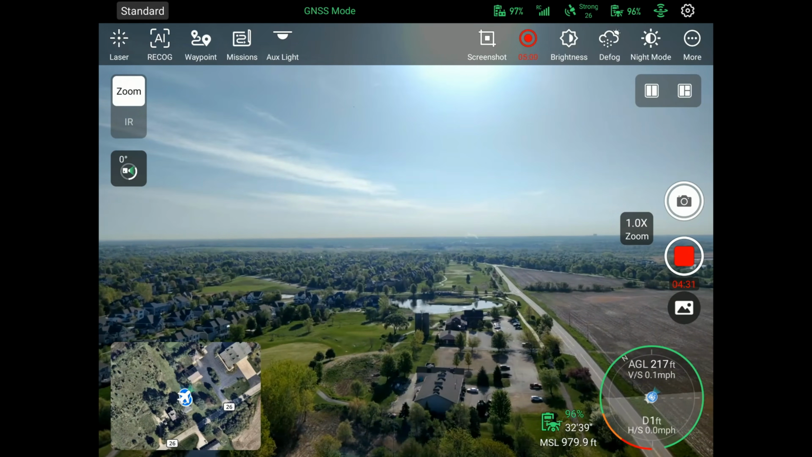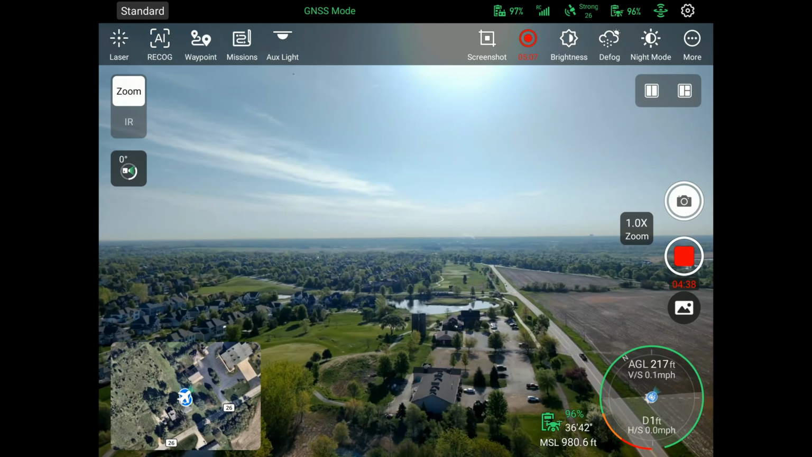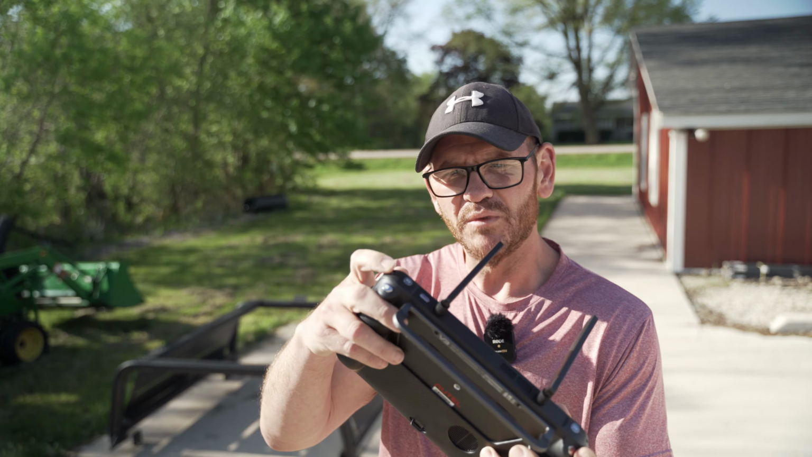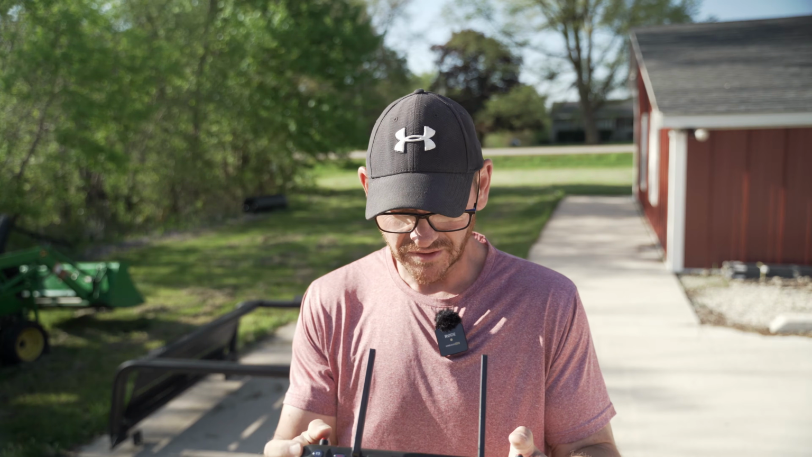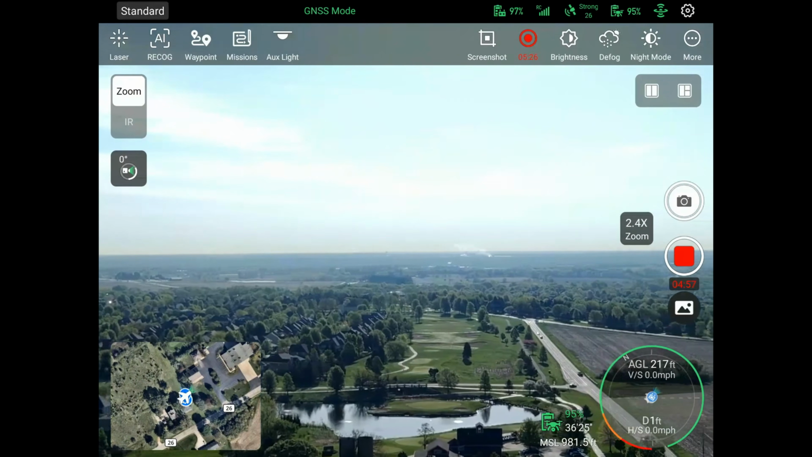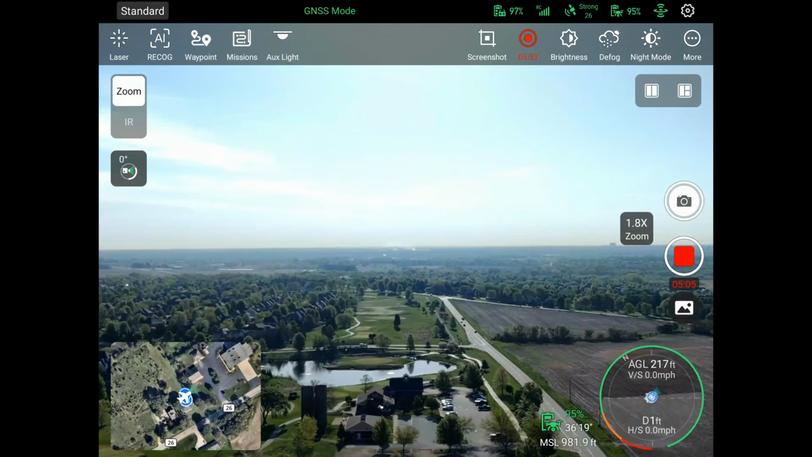So what I want to do first is let's go through the zoom lens. So right over here on the right-hand side by the record button, you can see you can zoom there if you'd like to zoom right there. But you can also do it with the scroll wheel on top of the remote. So there's a scroll wheel right up here. So you can actually do it and you can control it from right there as well. I'll show you here. Let me pick something. I'm gonna pick something that maybe we can really see.